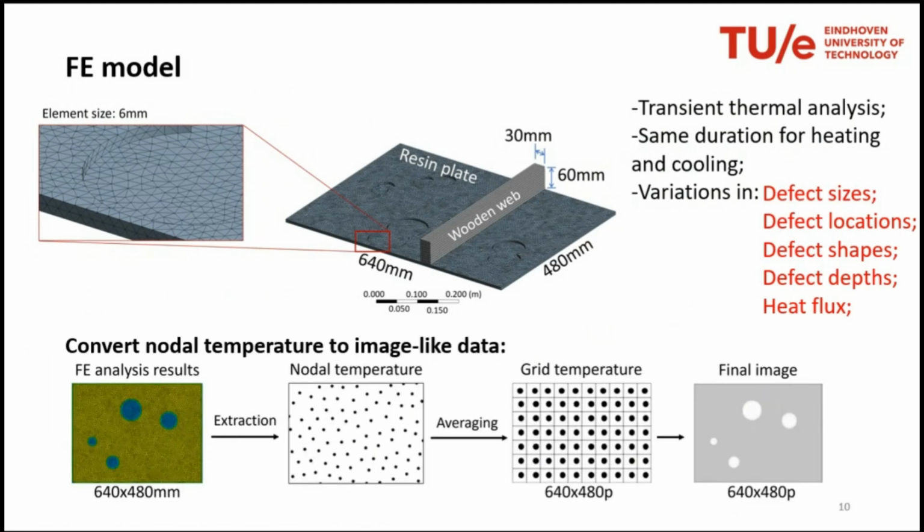Now, when we extract the temperature data from the bottom surface of this plate, since we're doing a finite element analysis, we have nodal temperature values, but we need to mimic infrared thermography because, as you can imagine, it's different if we increase the resolution of our infrared camera.